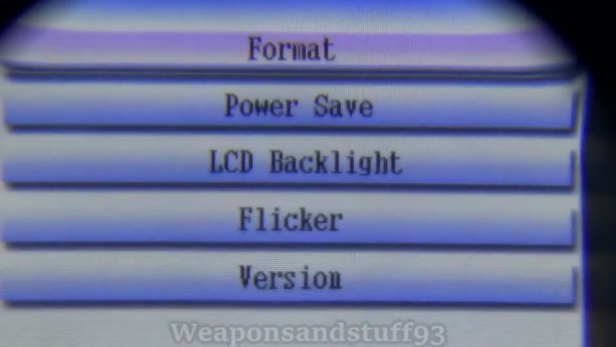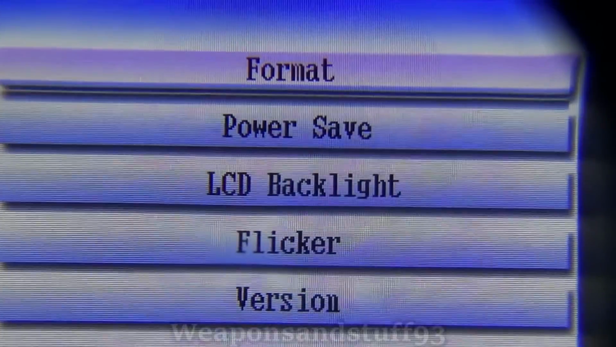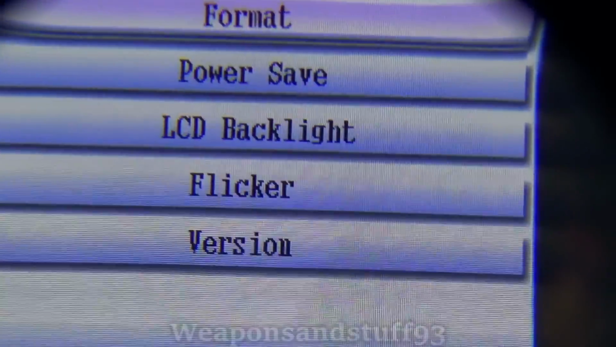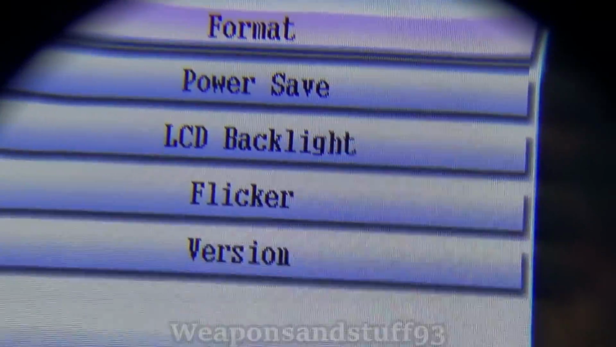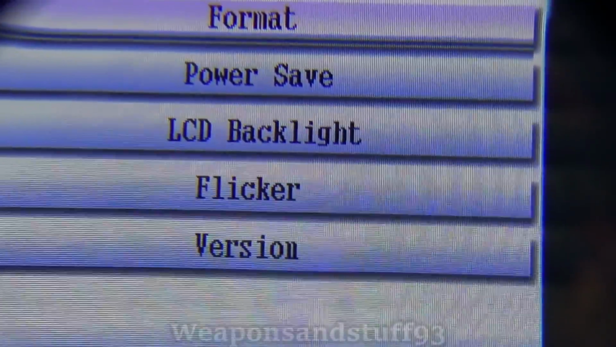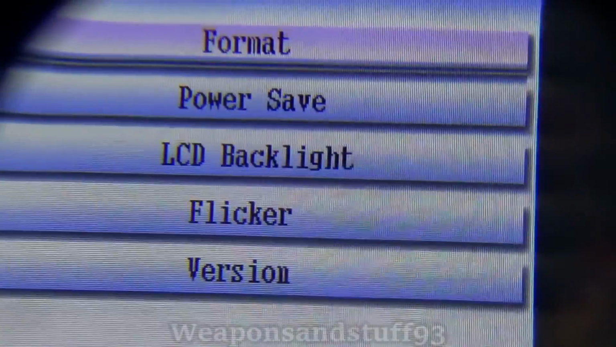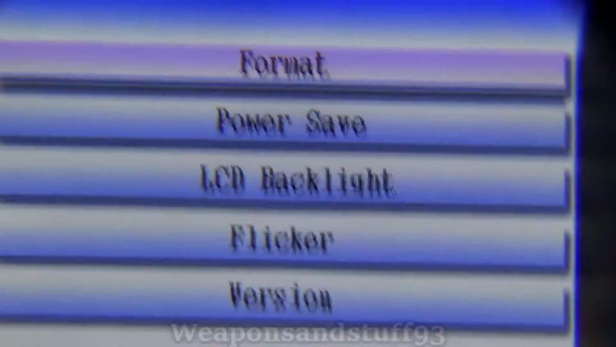You have the mode function, which, because you can't see the entire frame of this, you won't be able to see I'm changing through the modes until I get to the one which is like footage that I may have taken. Then there's the menu mode. You can obviously format the memory card. Power saving mode if you want that on. LCD backlight, I have that on the lowest setting because obviously you don't want a bright light in your eye when you're trying to use night vision. Flicker, you can change it between 50 and 60 Hz. Obviously you want it on 60 Hz so it doesn't look very bad. Versions, just information.